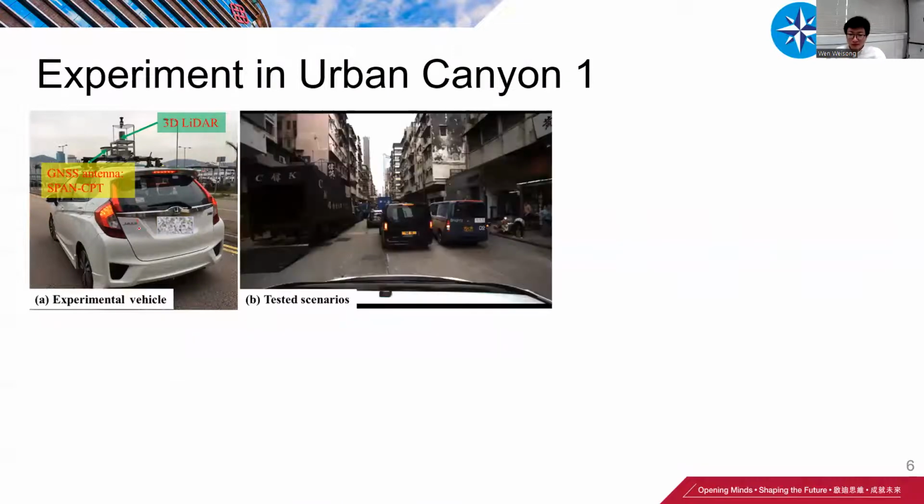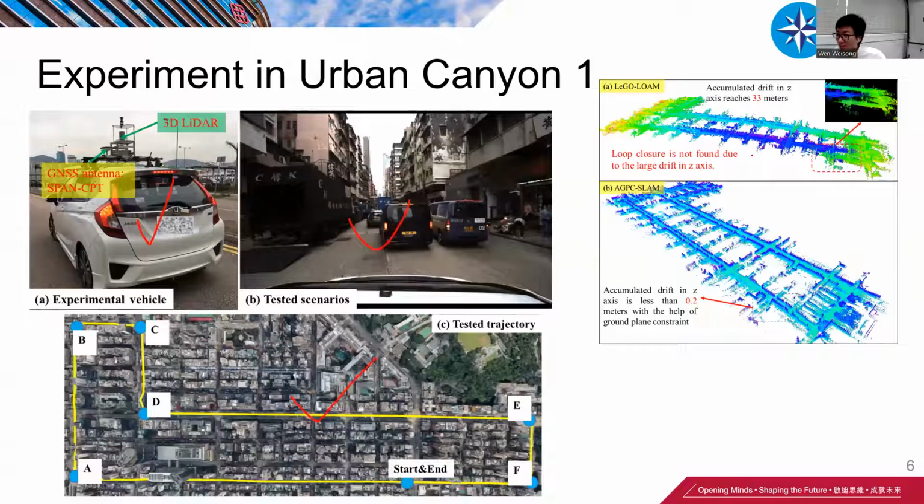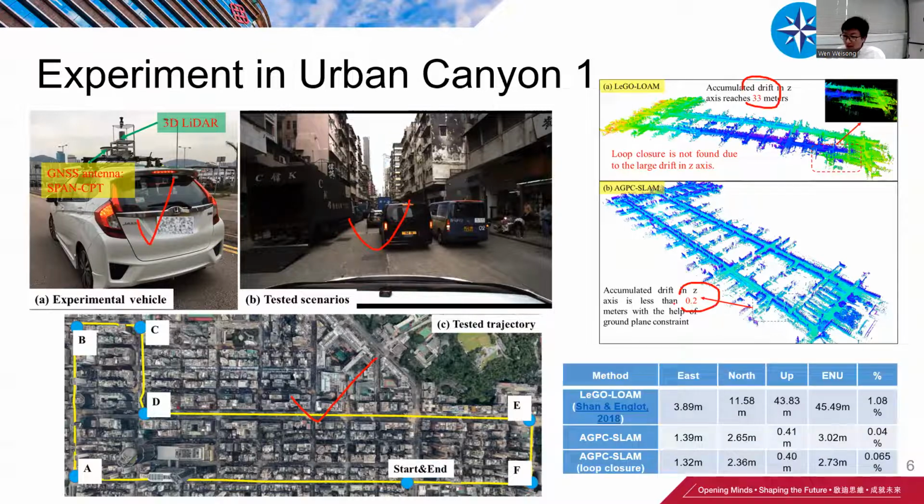Let's see the sensor setup, the scenario, and the trajectory. Using the proposed method, the drift of about 30 meters with the conventional method can be decreased to about 0.2. Here is the quantitative result. For example, the altitude error of about 40 meters can be decreased to about 0.4, using the proposed method together with the loop closure.